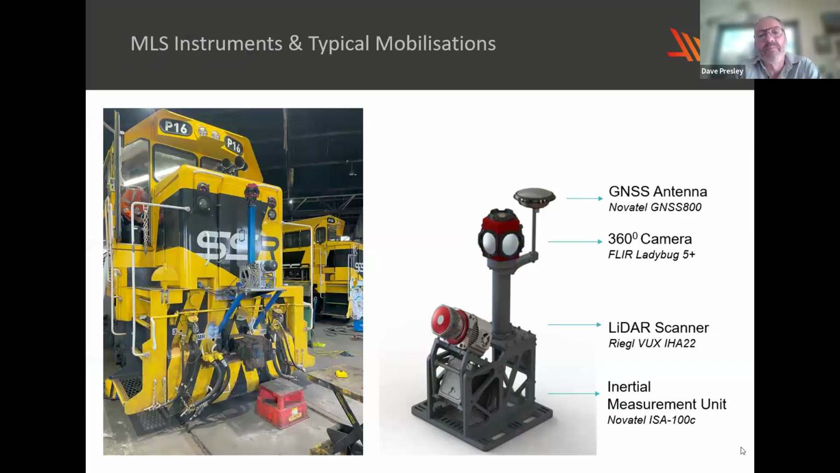Here's an example of that technology, or an MLS system. You can see the GNSS, or Global Navigation Satellite System, aka GPS antenna, a 360-degree camera, a scanner, in this case a Riegl scanner, and an inertial measurement unit. And actually the real brains in that system is the grey coloured IMU, because without it, none of the other instruments would be able to be integrated. And that's often underappreciated.